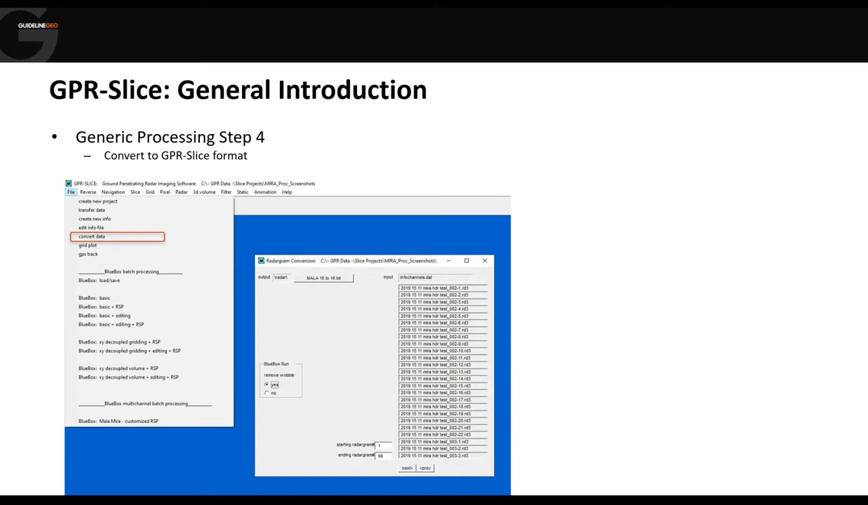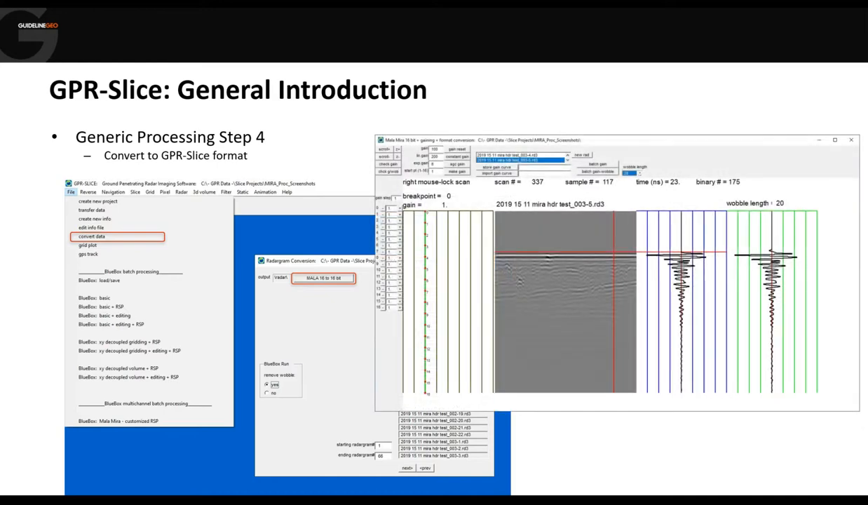Then once we've defined how many lines there are and how they're positioned, then we would go to the convert menu. And as we said, this is just taking the data and converting it from the Mala format to the GPR-Slice format. And in here we can choose to just do a straight conversion, basically just rewrite the values into a new file, or we can apply a gain, or in addition we can apply a DeWow DC shift filter, which is referred to as a wobble filter. Normally in here I would avoid applying any gain at this stage, just simply run the conversion process.